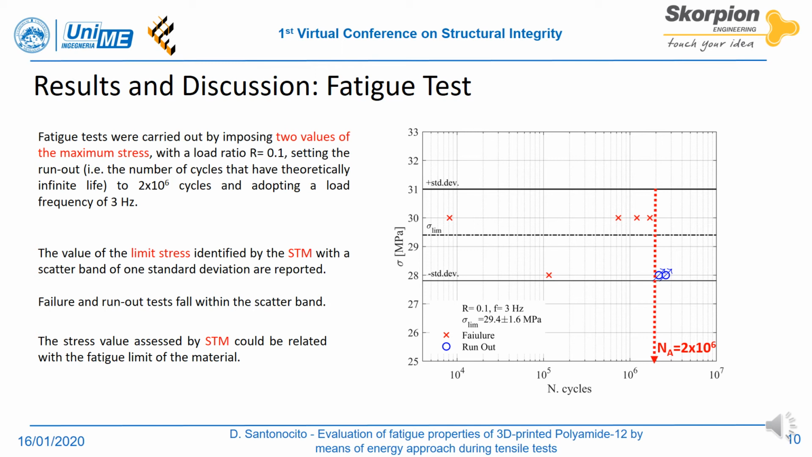As is possible to note, both failure and runout tests fall within the scatter band, hence the stress value assessed by means of the static thermographic method could be related with the fatigue limit of the material. However, several traditional fatigue tests have to be carried out to obtain the complete S-N curve and the fatigue limit of the material.